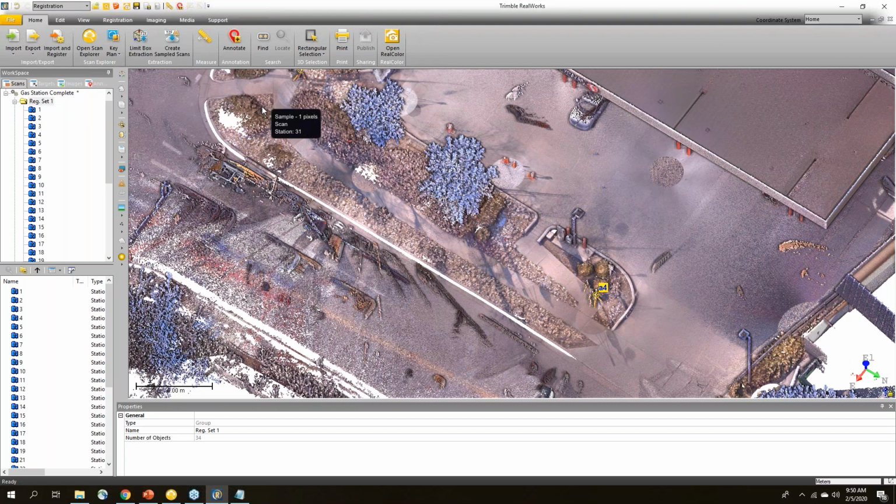With the TX8, we generally use 100 millimeter spheres. For the X7, I'll generally use 150 millimeter spheres. The X7 is, I think, 500,000 points per second, whereas the TX8 is a full million points per second. So you're getting a lot more density and a lot farther range with the TX8 than the X7. So I would use a little bit bigger sphere with the X7, and it should work out okay.